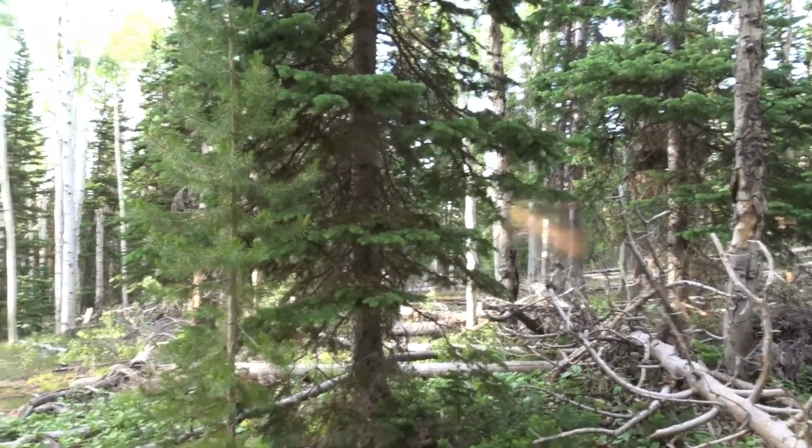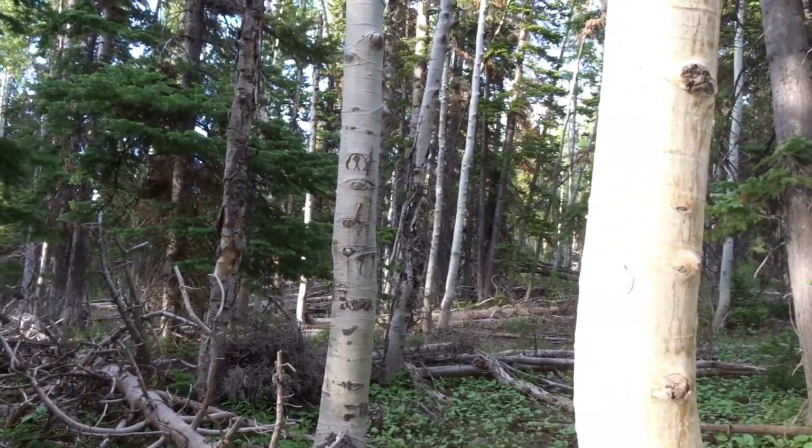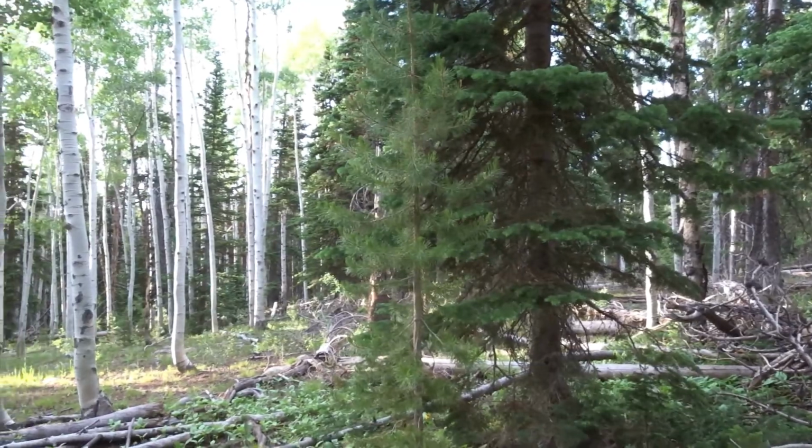There's nothing better than standing out in the woods, quiet as can be, and hearing the birds chirp. There's one thing better. Hearing the elk bugle.